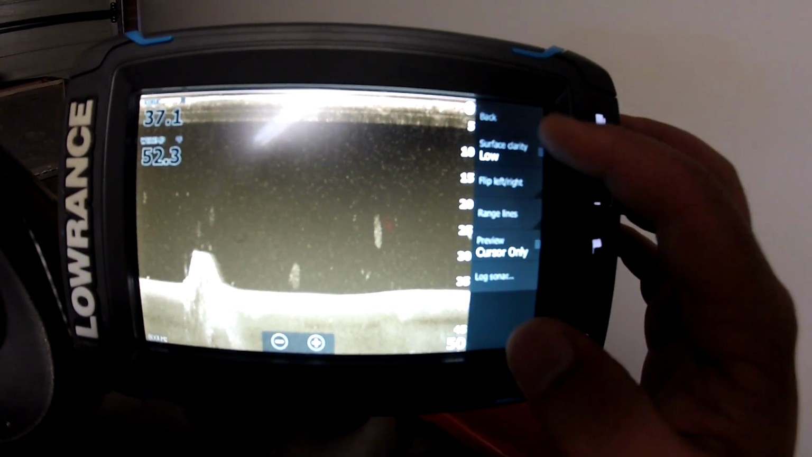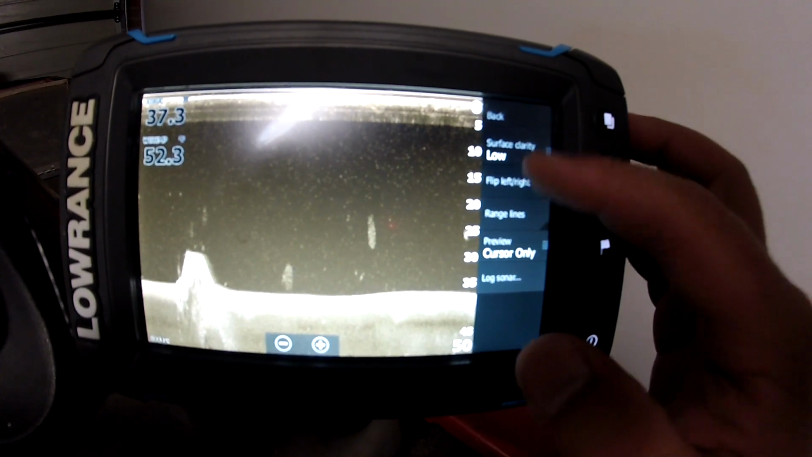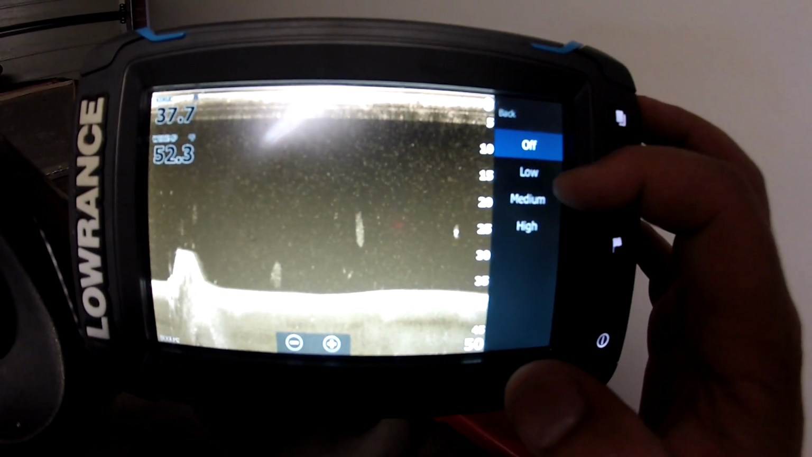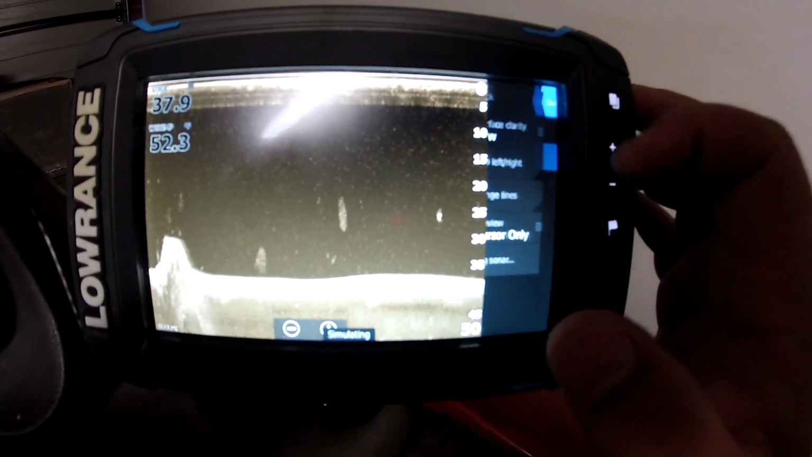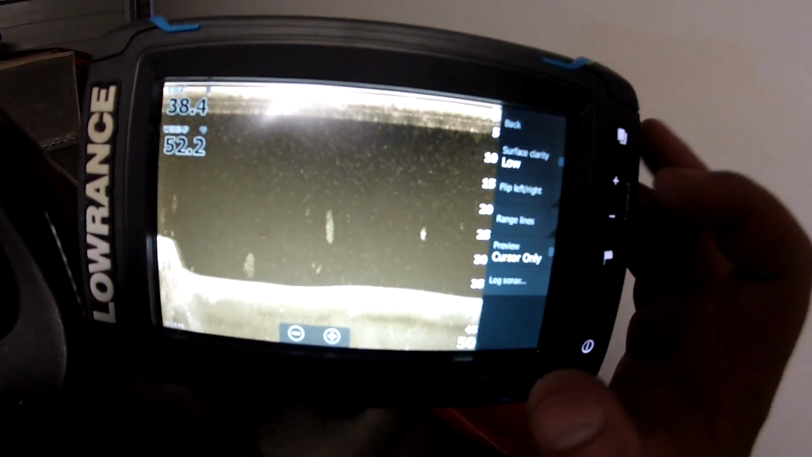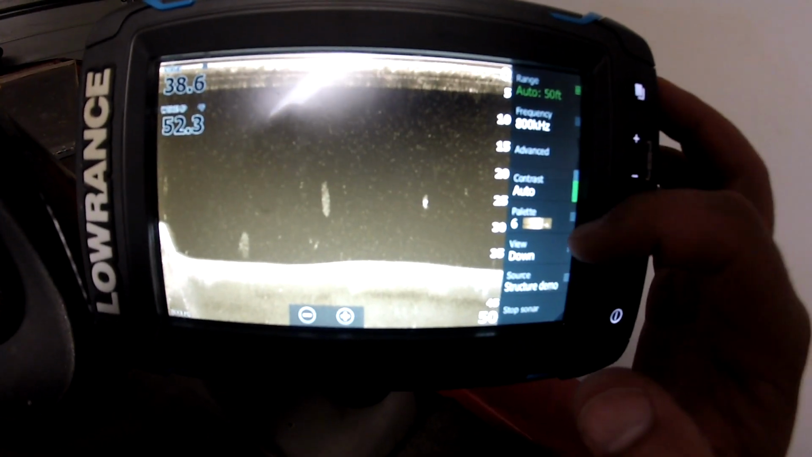Okay, advanced. Back, we've got surface clarity. Leave it on low. You can put it off if you want. I generally have it on low on structure scan. Flip, we'll talk about flip in the next video, so don't worry about that.